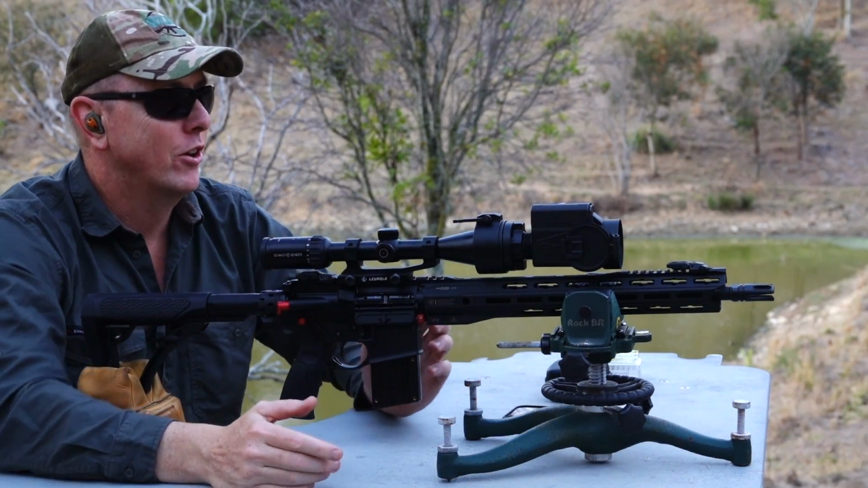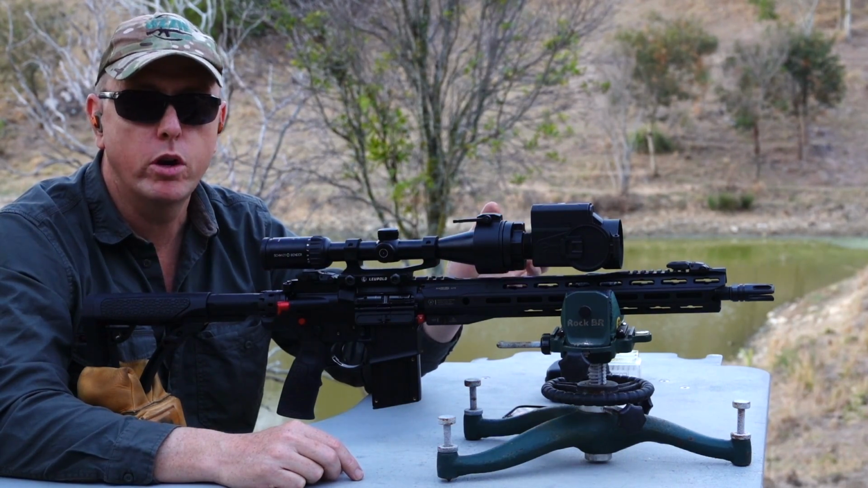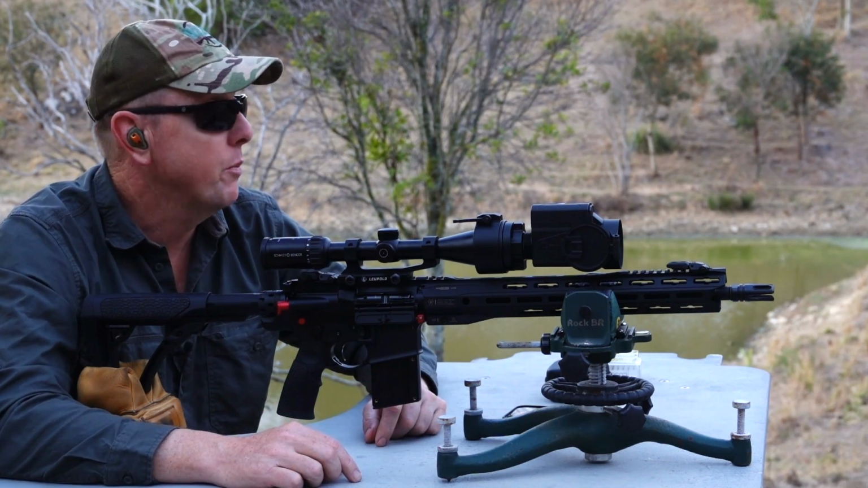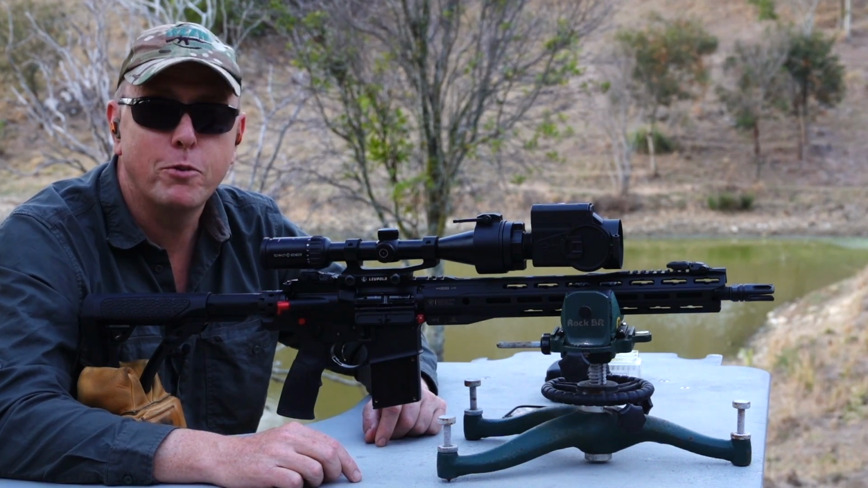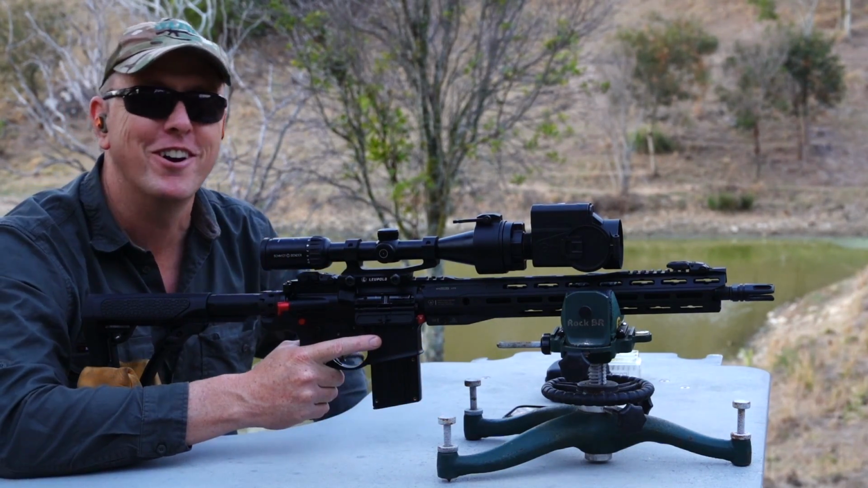Okay, so look, no problems there at all, guys. I'm very happy with that. There was no change in the point of impact by putting the Pulsar on the front. So we'll wait till it's a little bit darker and we'll see what feral pests come out here on the farm, and we'll have a bit of fun with the rifle doing some pest control.